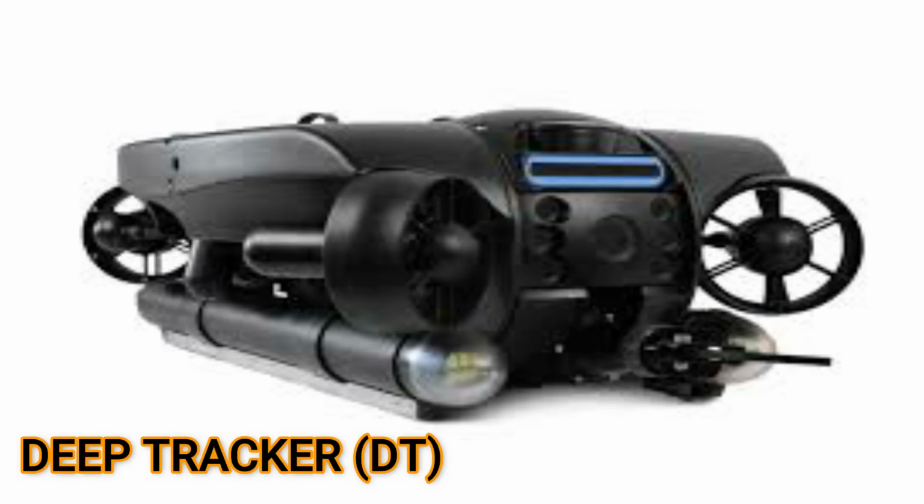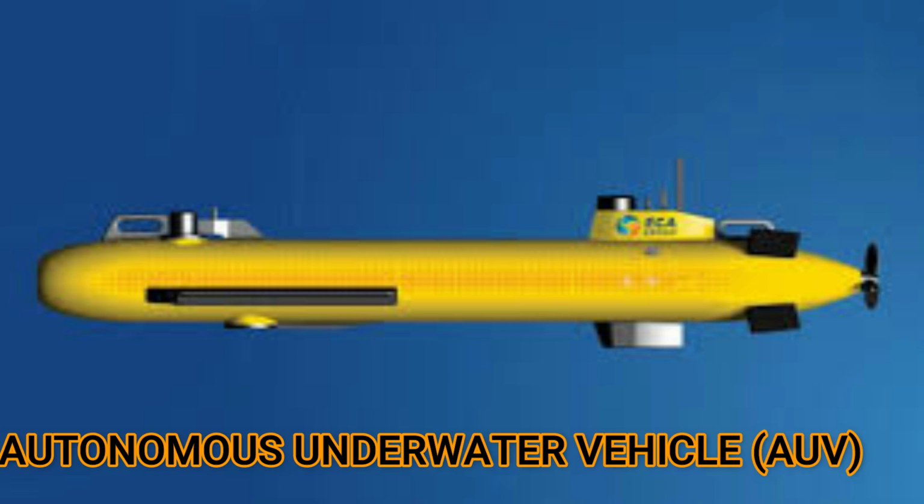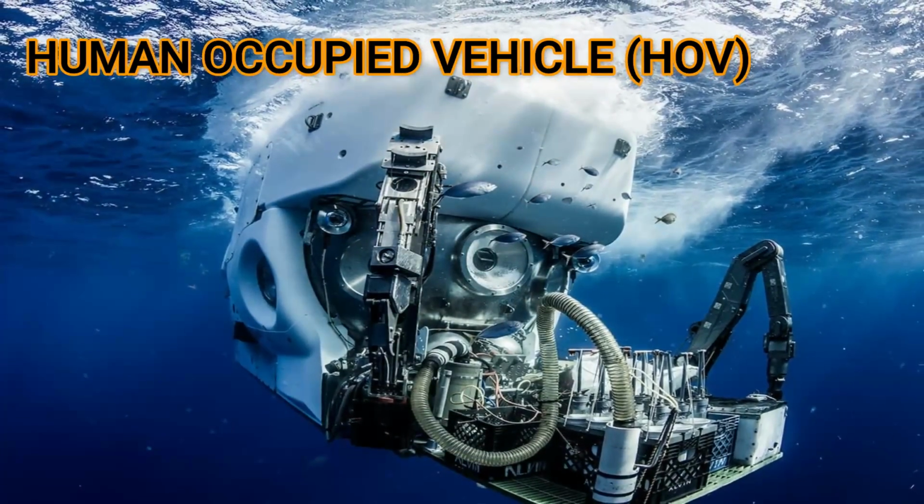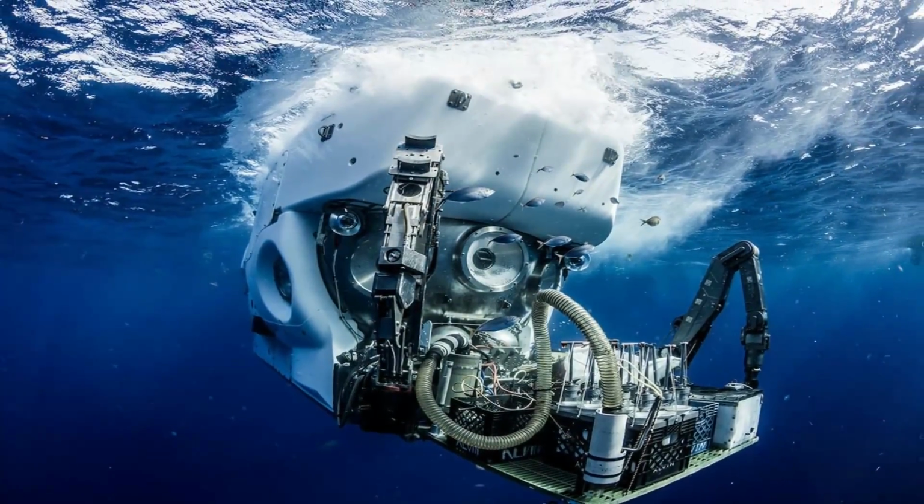Underwater vehicles such as DT, AUV, ROV, and HOV can carry higher-frequency multibeam to near the seafloor to achieve accurate topographical detection. The corresponding multibeam is designed with a special pressure-resistant design, with a pressure depth of up to 6,000 meters or even deeper.